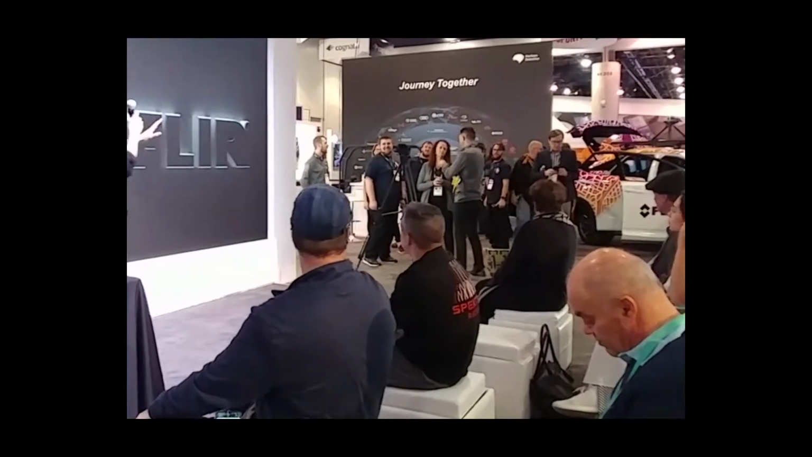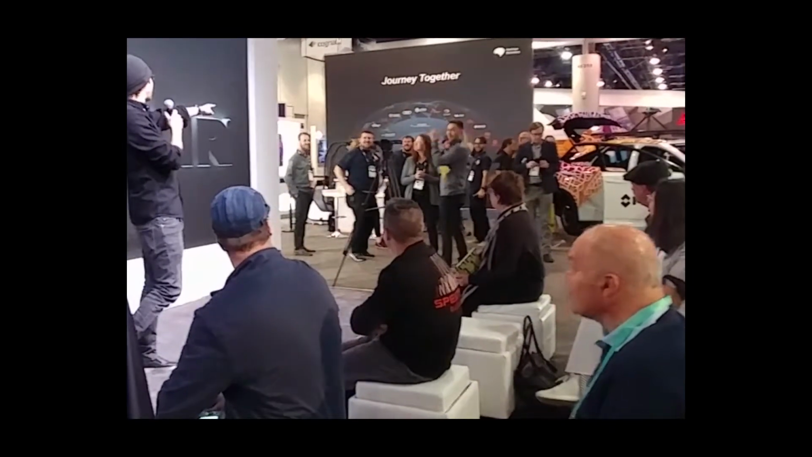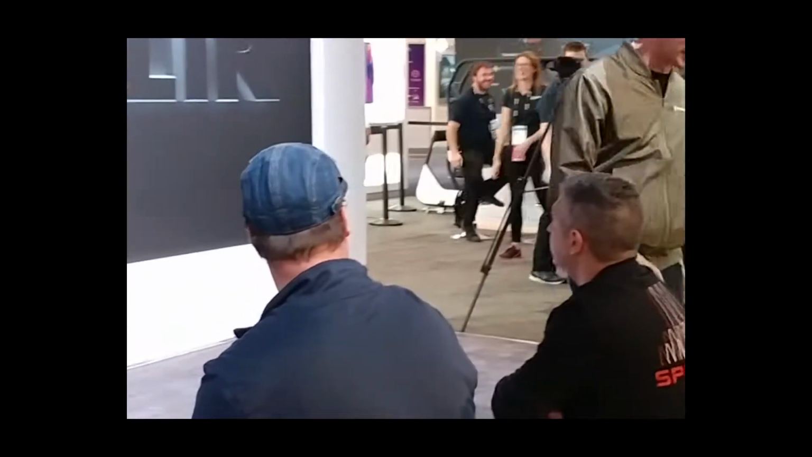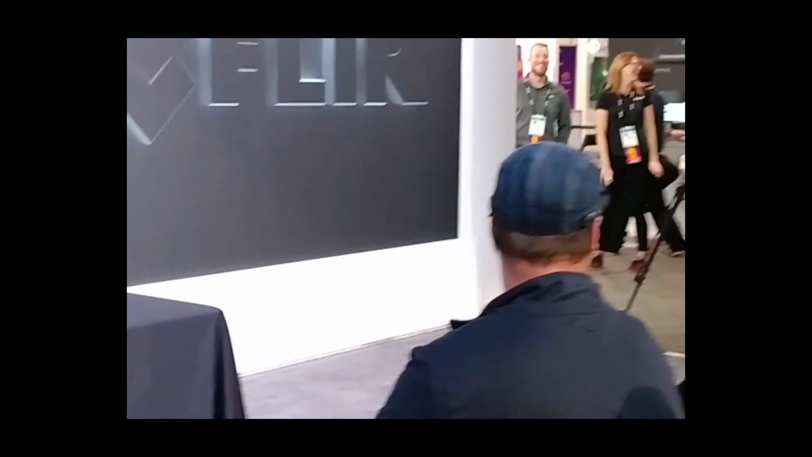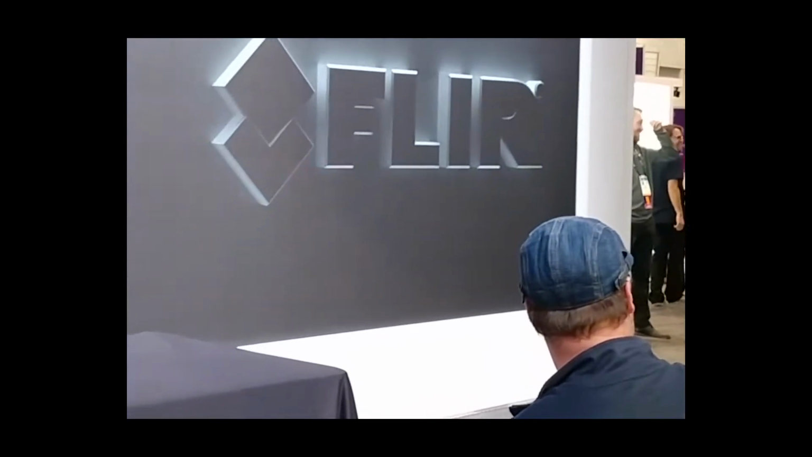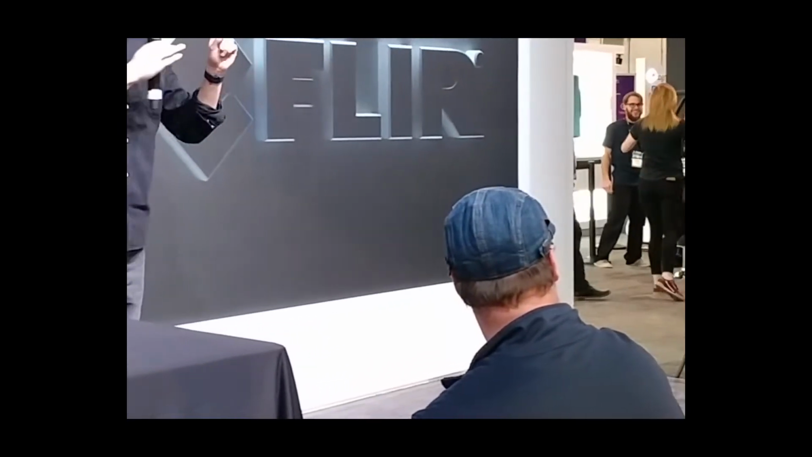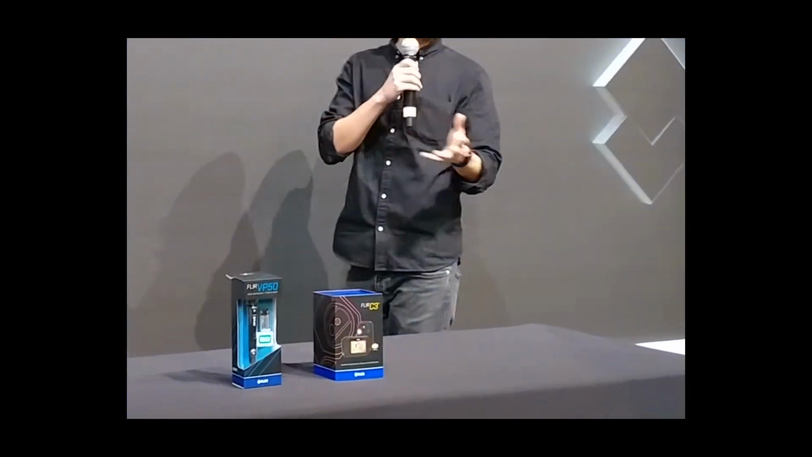Then one of my favorite parts of this whole booth is right over there with those gentlemen. It is a VR experience of FLIR City. It is fantastic. It really is a ride. The whole entire machine that you sit in shakes around, dips, dives, dodges. It's fantastic. But you know what else is fantastic? All of you sitting here.